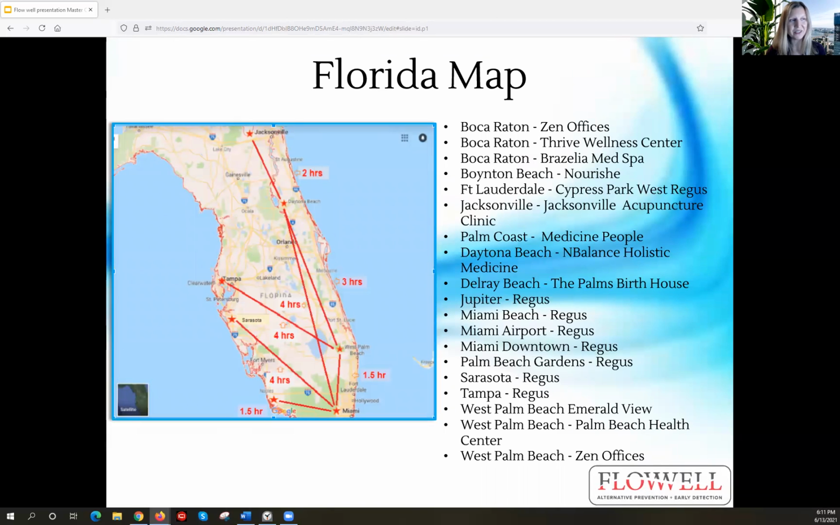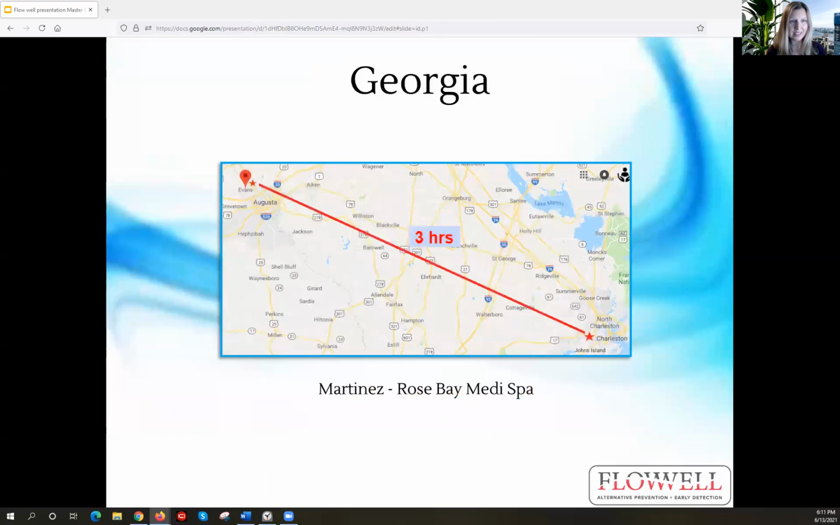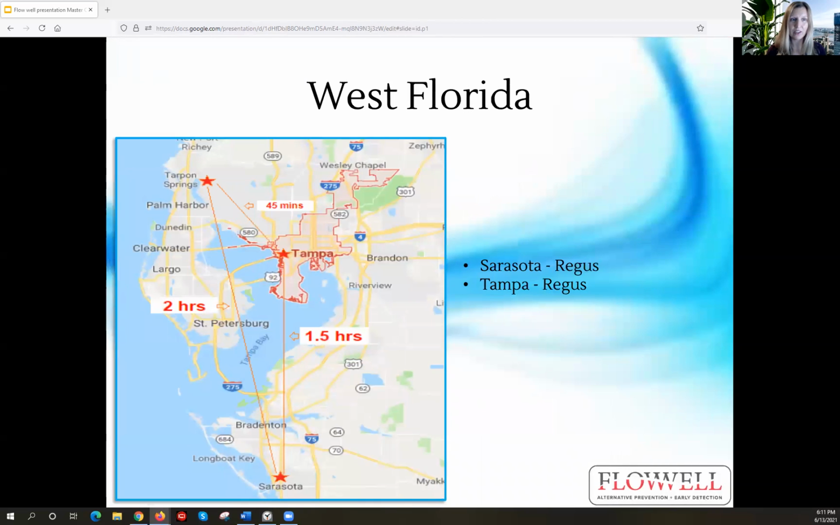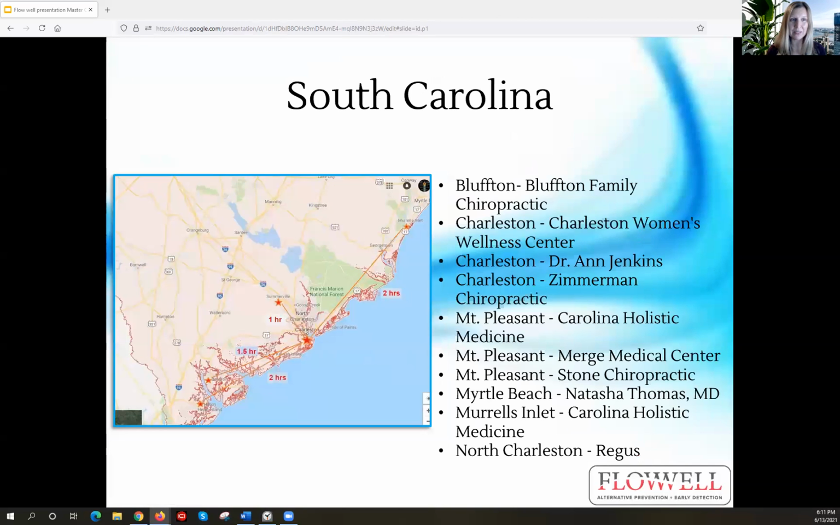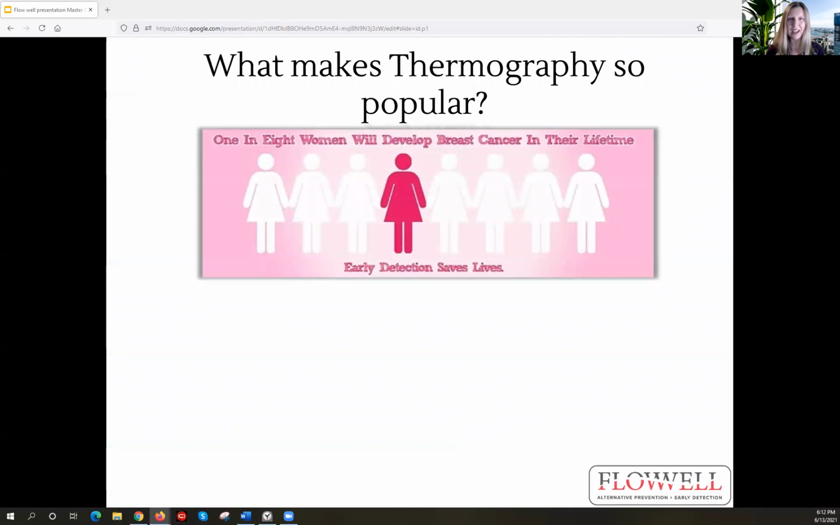So I'm going to fly through some of these, but these are just to give you an idea of all the cities that we service in all of these states here. We are traveling technicians, and we like to be able to come to an area near you. One of the ways that I actually got connected with this symposium is through Dr. J.P. Salibi, and he owns Carolina Holistic Medicine in Murrells Inlet and also in Mount Pleasant. And I'm very grateful to be here with you all today.